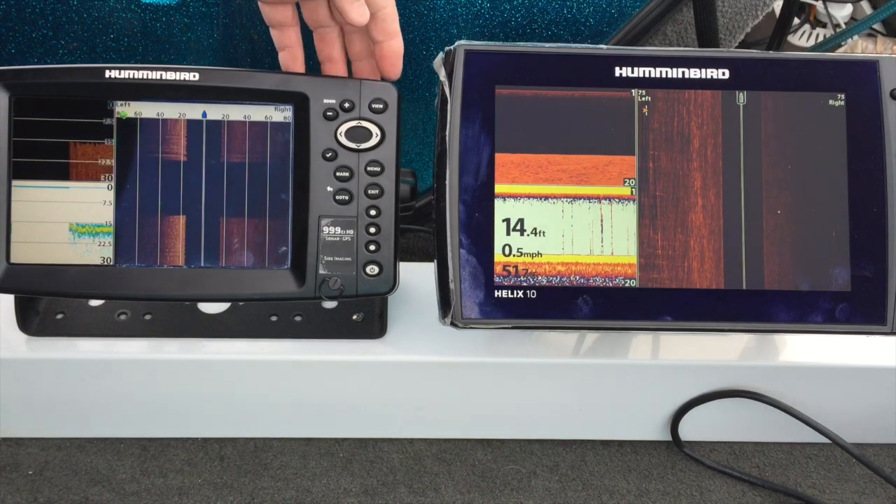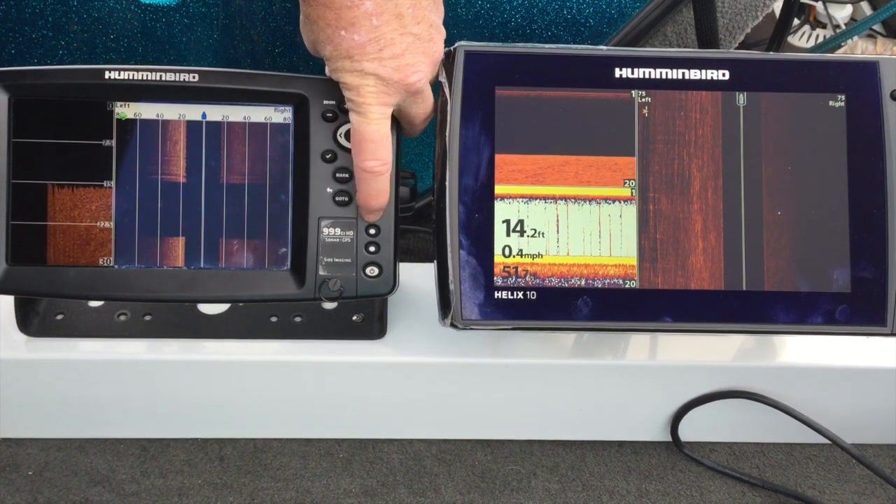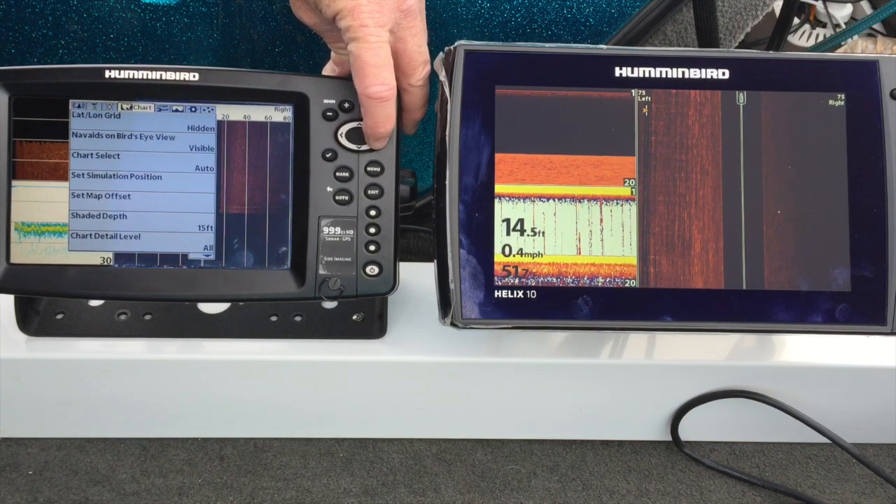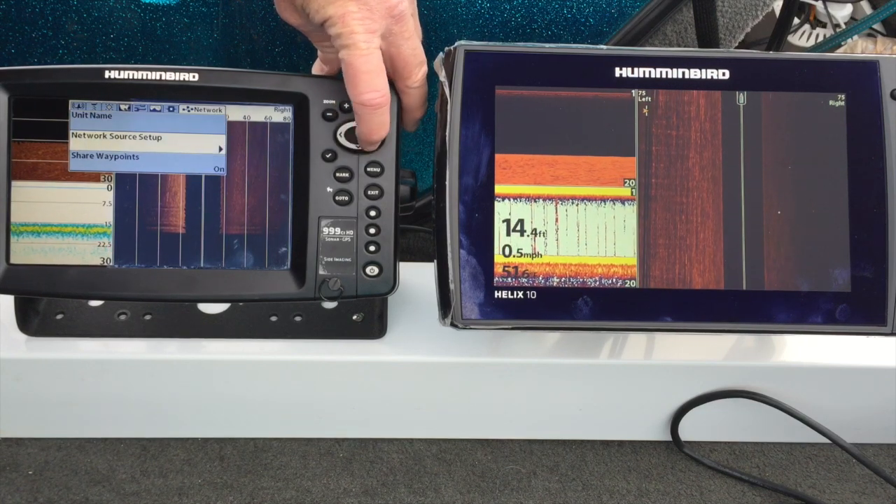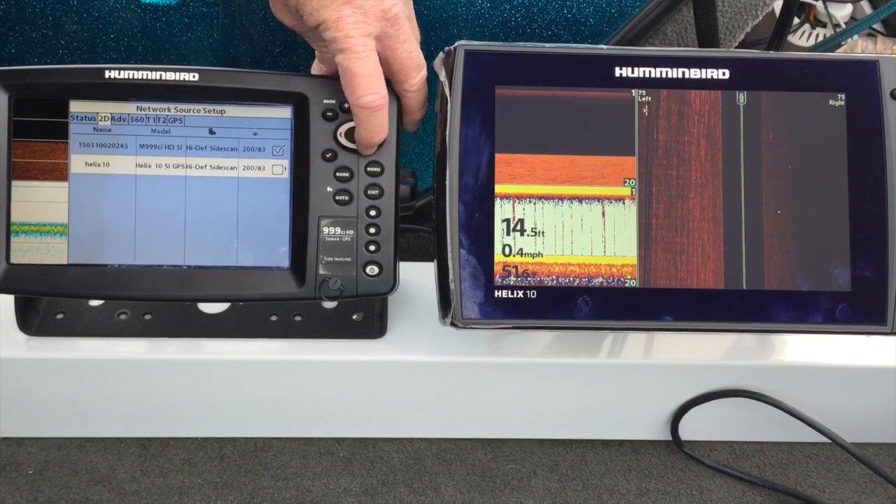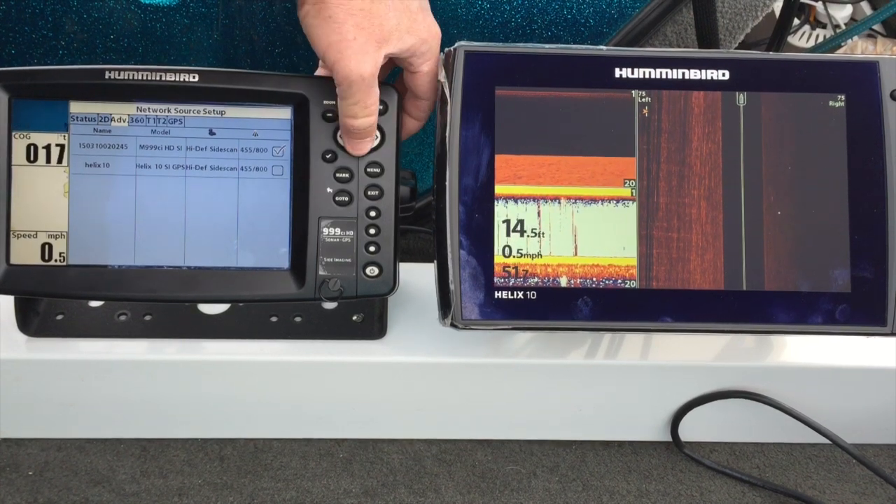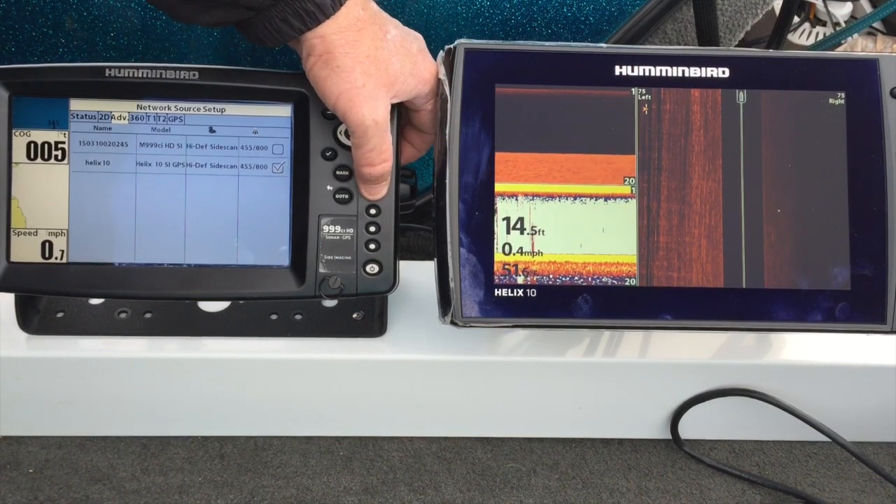Okay, let's go to the 999. Let's go menu. Let's go network source. Sort of hard to do, I'm looking sort of upside down to it here. All right, network setup, 2D. We're going to go to the Helix 10. All right. Okay, set the SI. We're going to get out.